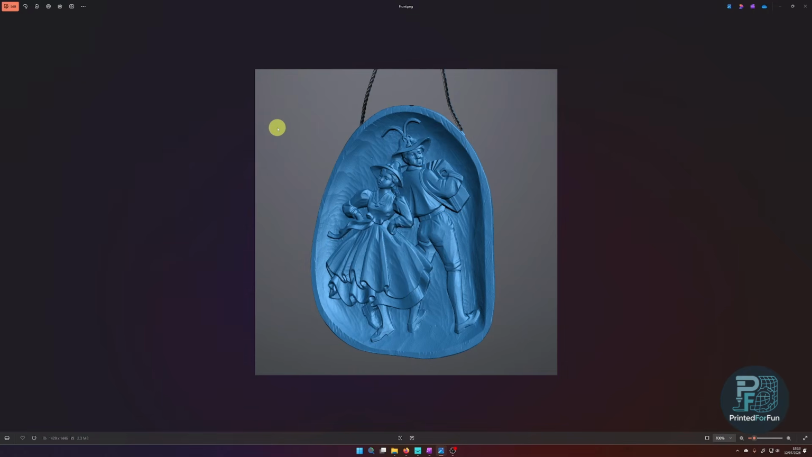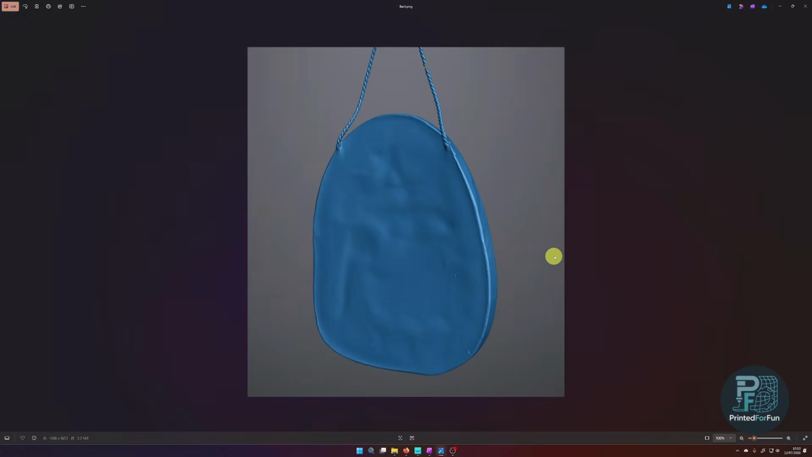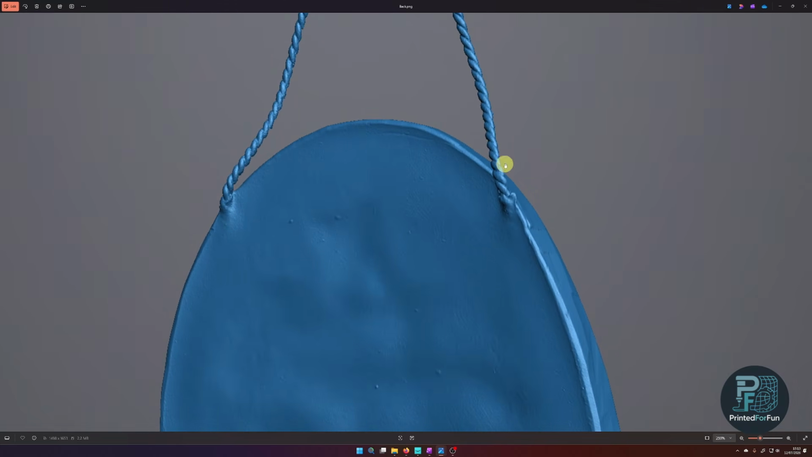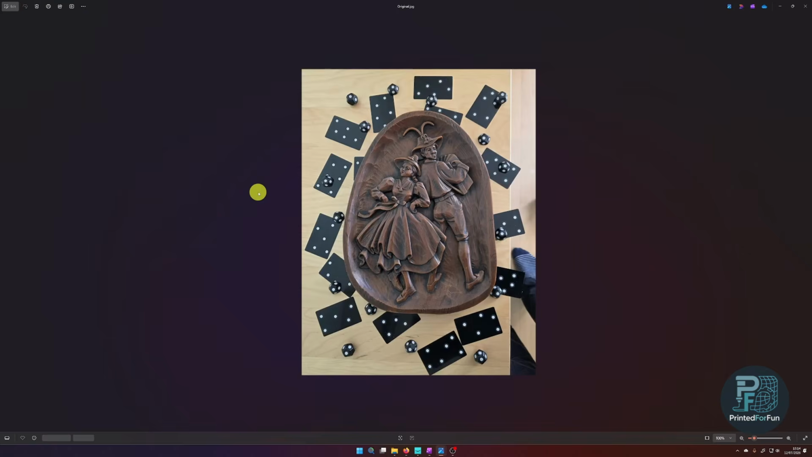Looking at the results, you can see that the detail was captured very nicely, even the small scratches already in the wax. Even here on the backside, if you have a look at the string hanging it and the area around it, it's captured very nicely.